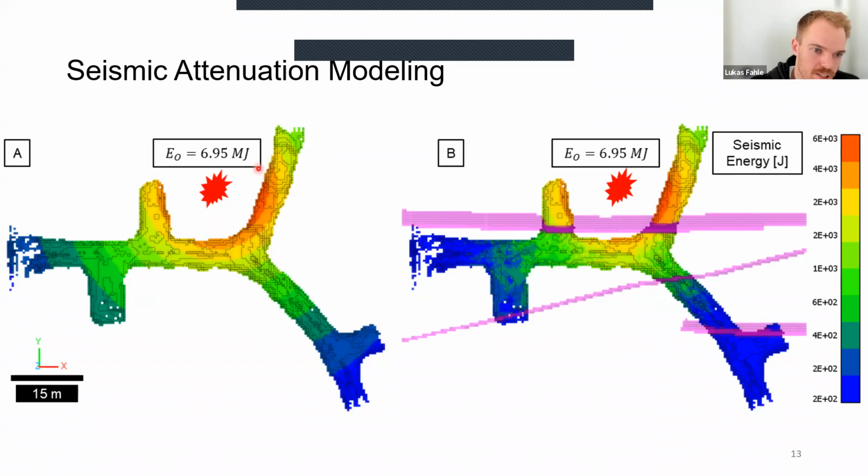But what you can see here is in a simple case where you just have geometric attenuation over distance, you see a gradual fall off of the seismic energy exposure. And then if you actually consider the faults to be increasing the scattering and thereby the attenuation of seismic waves, you see this more abrupt cutoff in seismic energy exposure after each seismic ray intersects one of these faults.